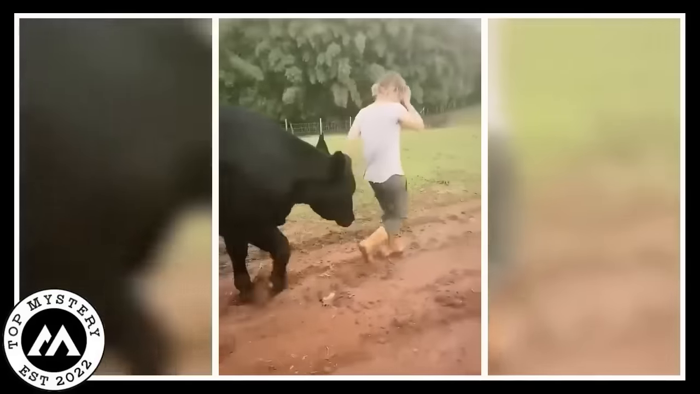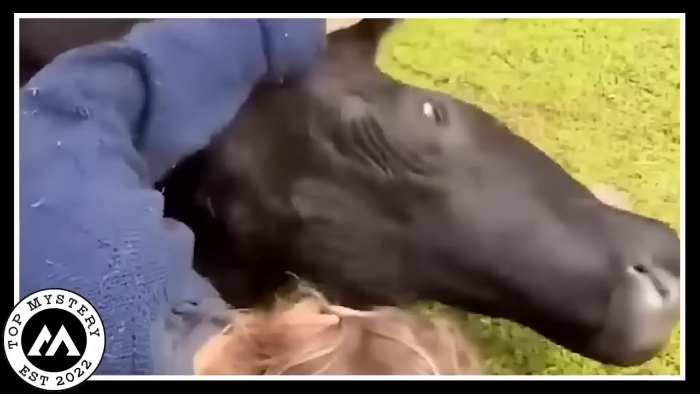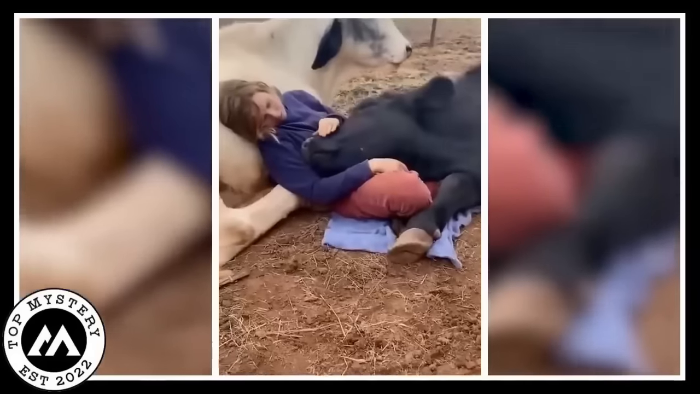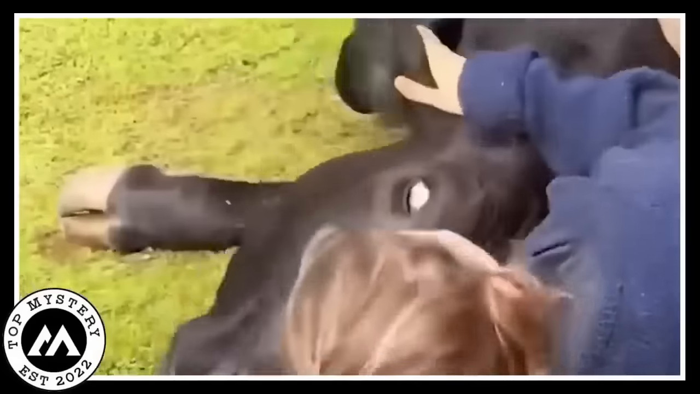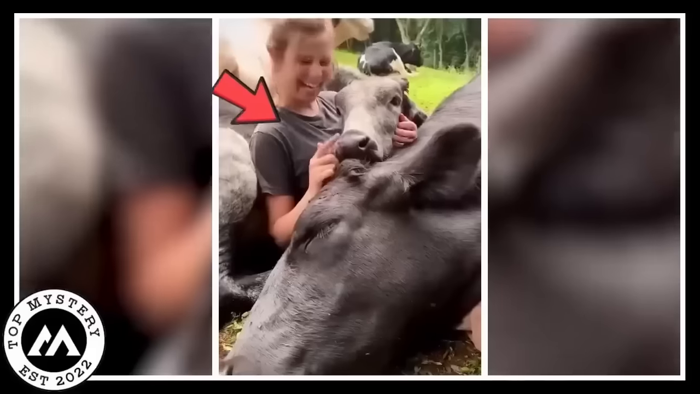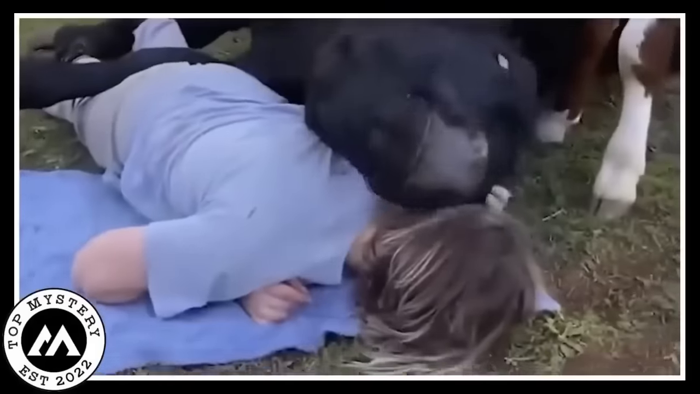In the next clip, the girl pulls out a violin, starts playing tunes in the garden. And get this, the cow is totally into it. Like it's enjoying the music, like it's the cow's personal concert. But wait, there's more. The girl finishes playing, leans in, and plants a kiss on the cow's face. I know, right? It's the kind of sweetness that makes you go, "Aw," a million times.